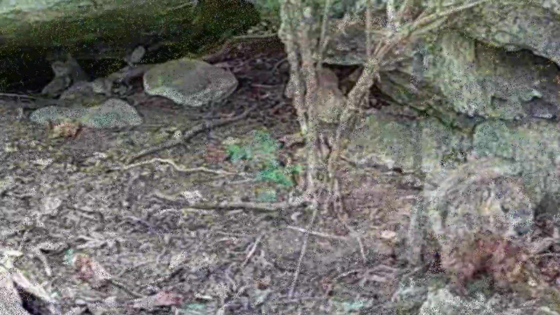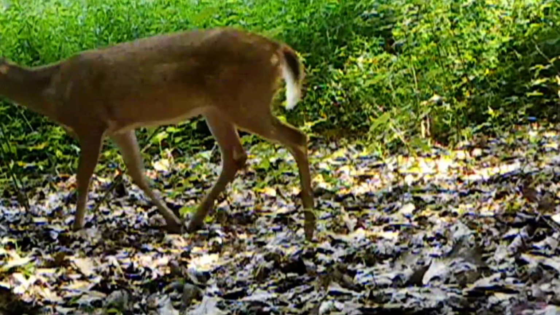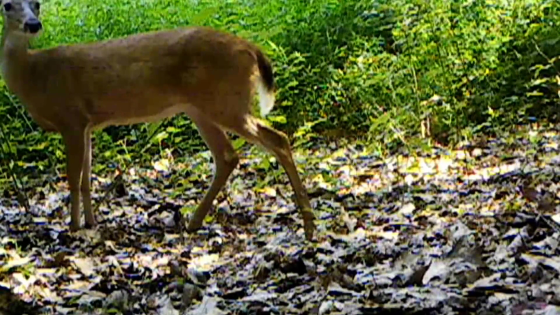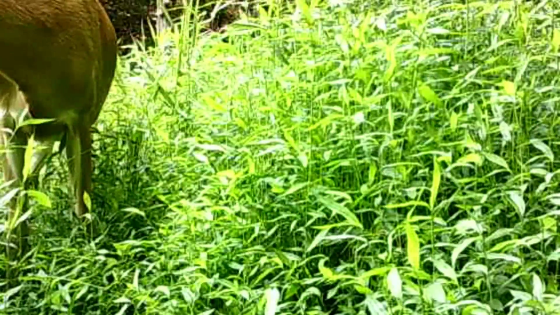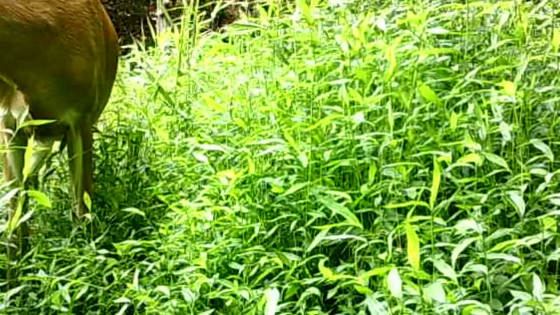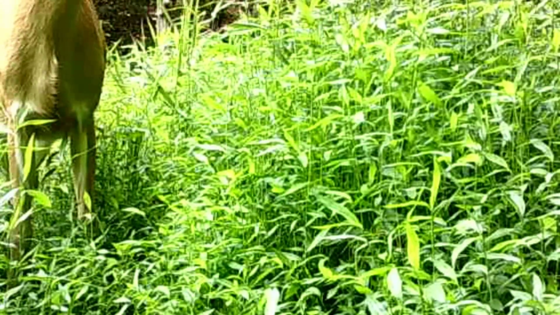Now down at the pond, the deer are still using it. You just can't see them. It is so grown up like a jungle here. But they're in it. You just can't see them unless they come up in front of the camera. But these weeds will start going away here pretty soon. They're on their downward track now.